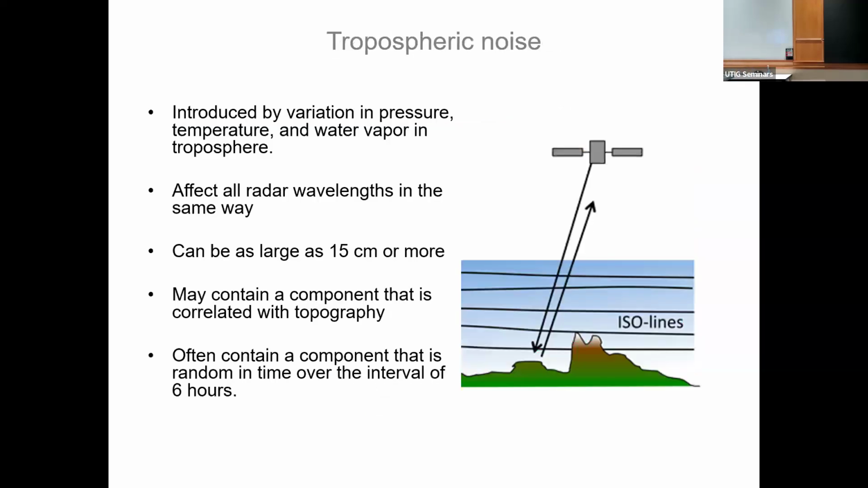So the second kind of noise is tropospheric noise. What is tropospheric noise? Tropospheric noise is usually introduced by variation in water vapor. If you have a cloud on top of UT, and there's no cloud in San Antonio, right, that kind of fringes will show up in the interferogram.